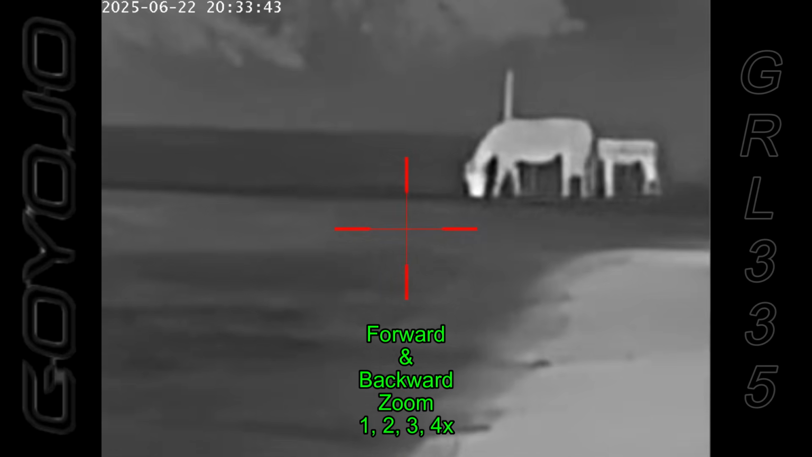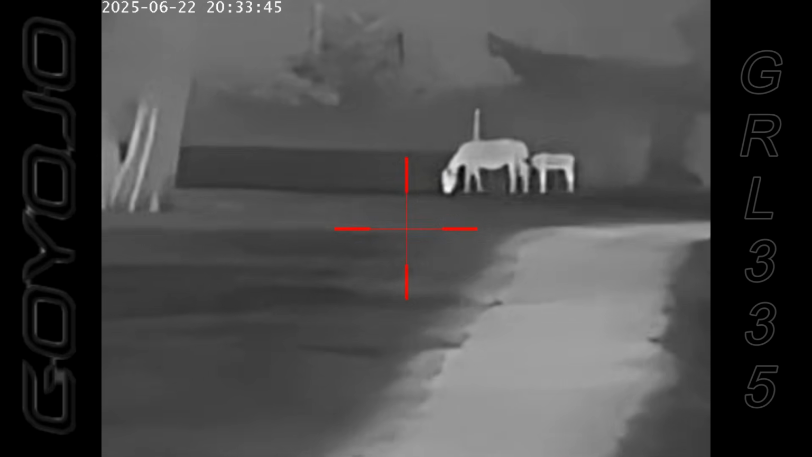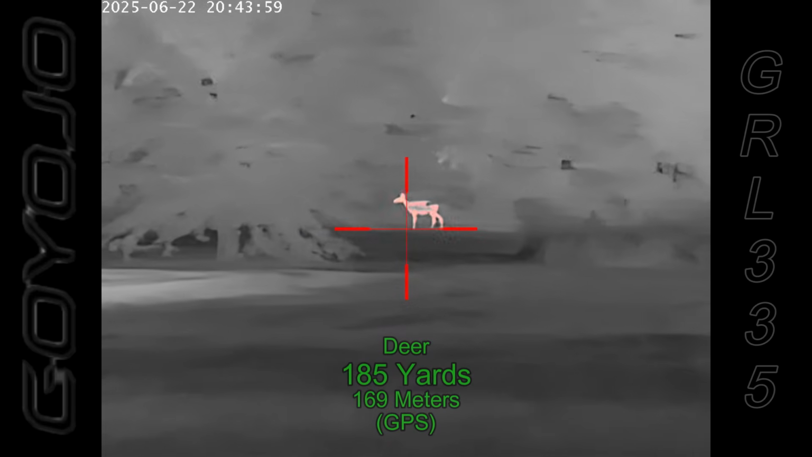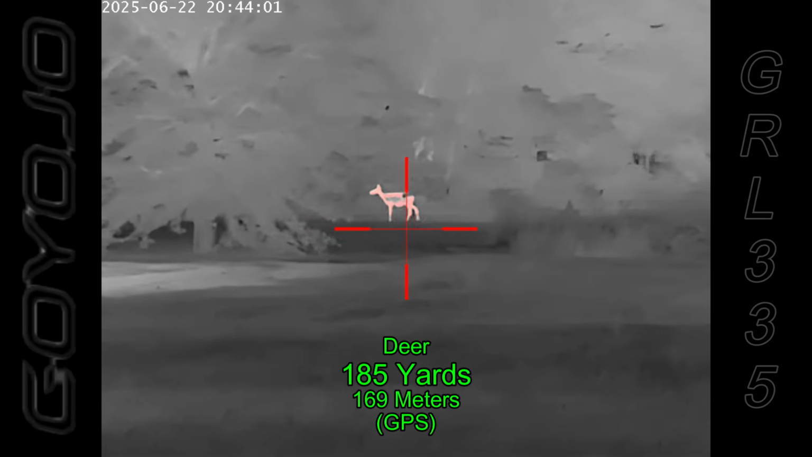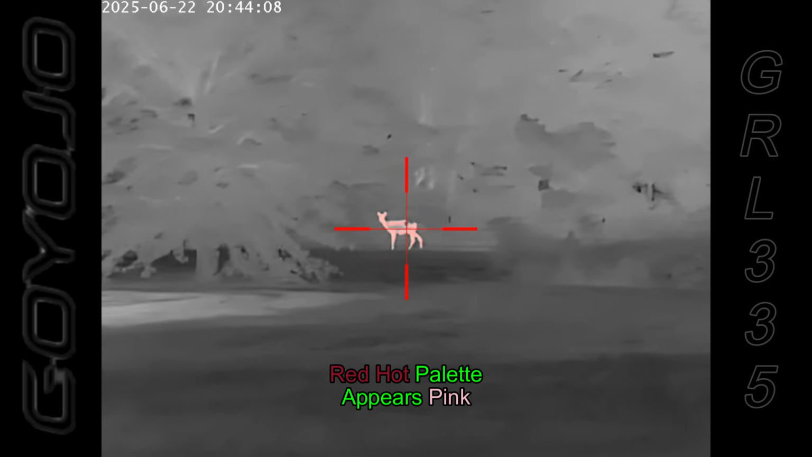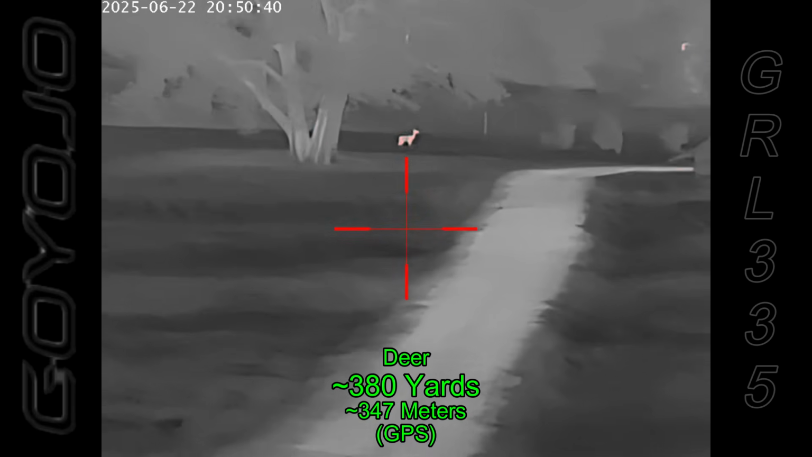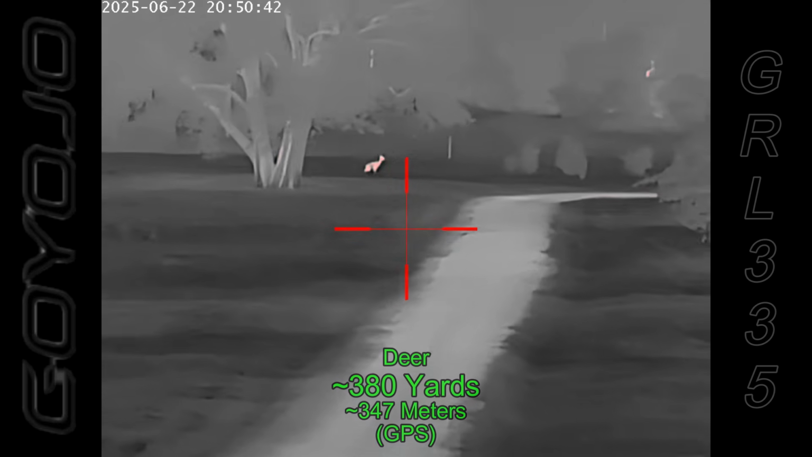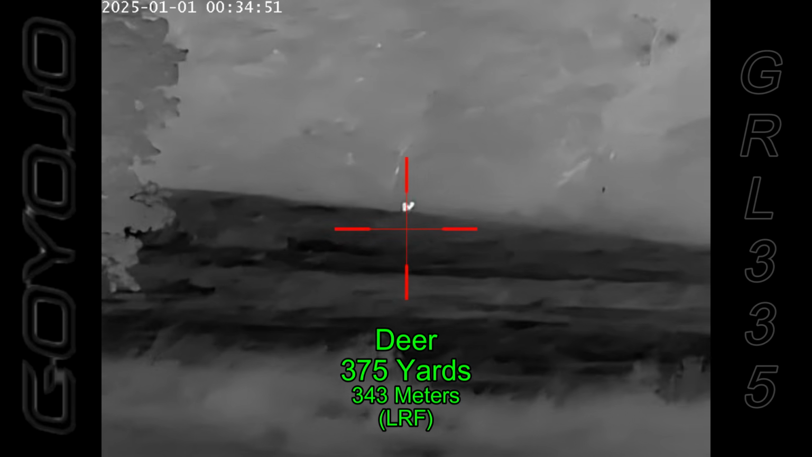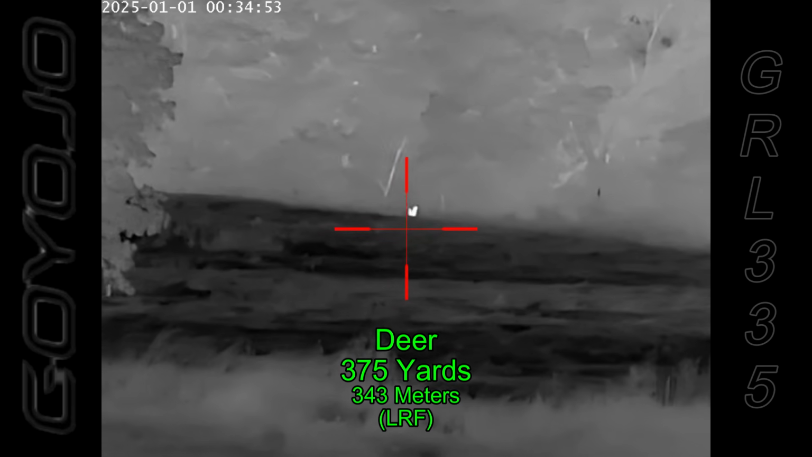And here I'm just going through the zoom buttons. I like the fact that you can zoom both backwards and forwards with this unit. It's a deer up there at 185 yards, and I am in the red hot mode, and the red hot mode actually looks kind of pink. There's another deer back where the horses were, out there at about 380 yards or so. And the last deer of the night is out there at about 375 yards, down in the low area where it's more humid.